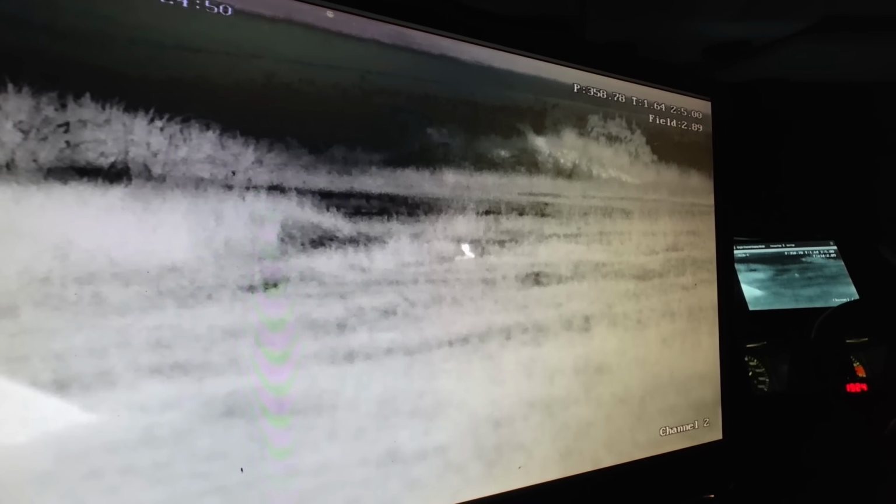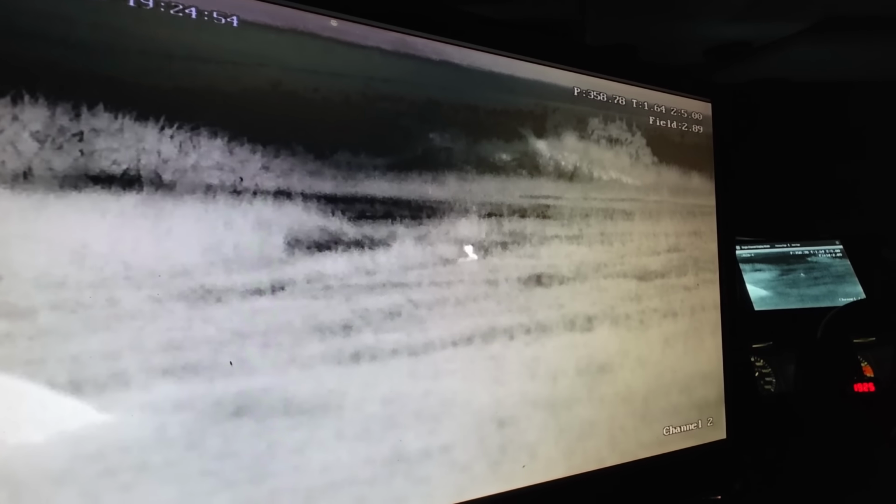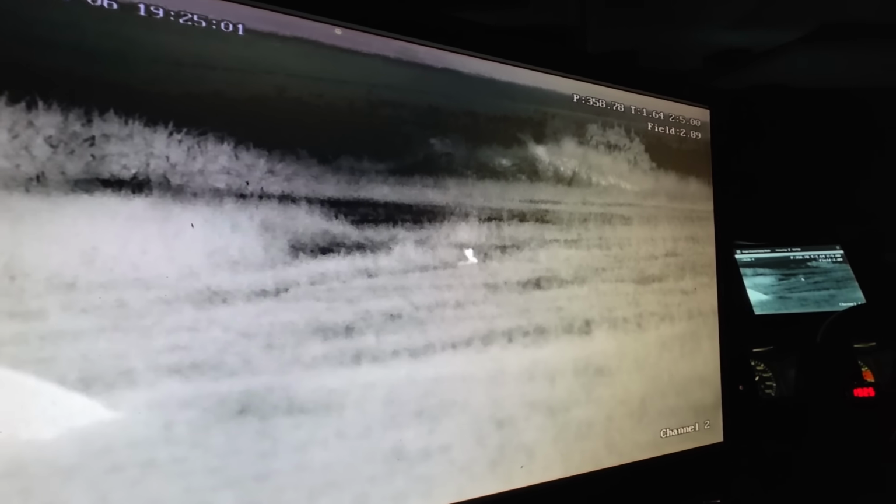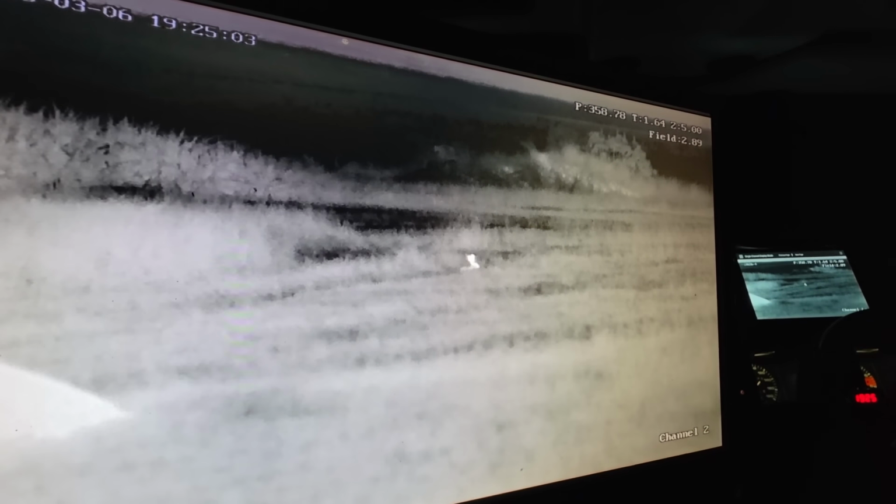It's such a small little thing. It's difficult to focus on, and it's still far. Yeah, it's still quite far away. I would say it's probably close to 100 meters, eh? Wow, that's incredible. It's so clear that you can see that it's a scrubby. Oh no, you can see clearly it's a scrubby.